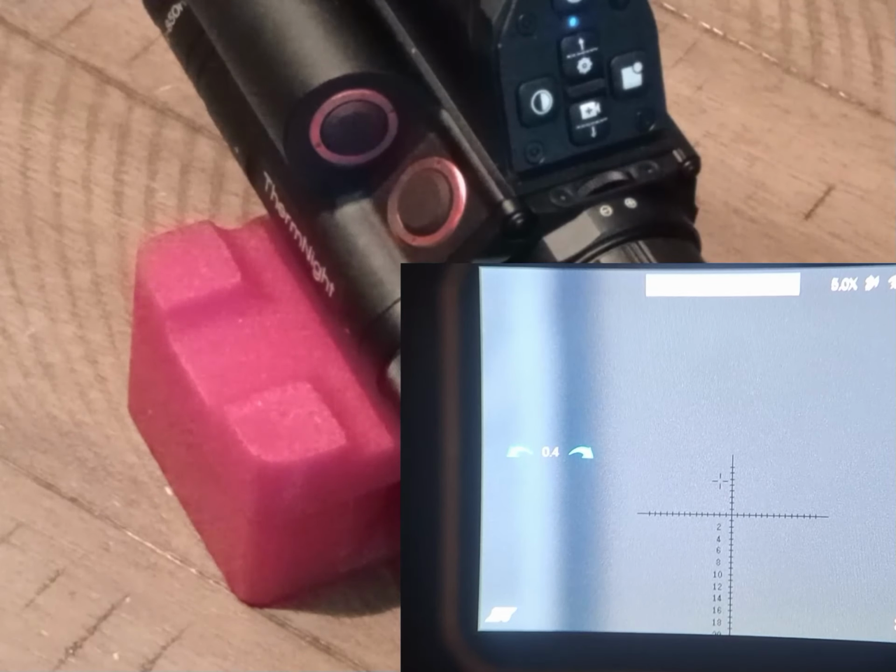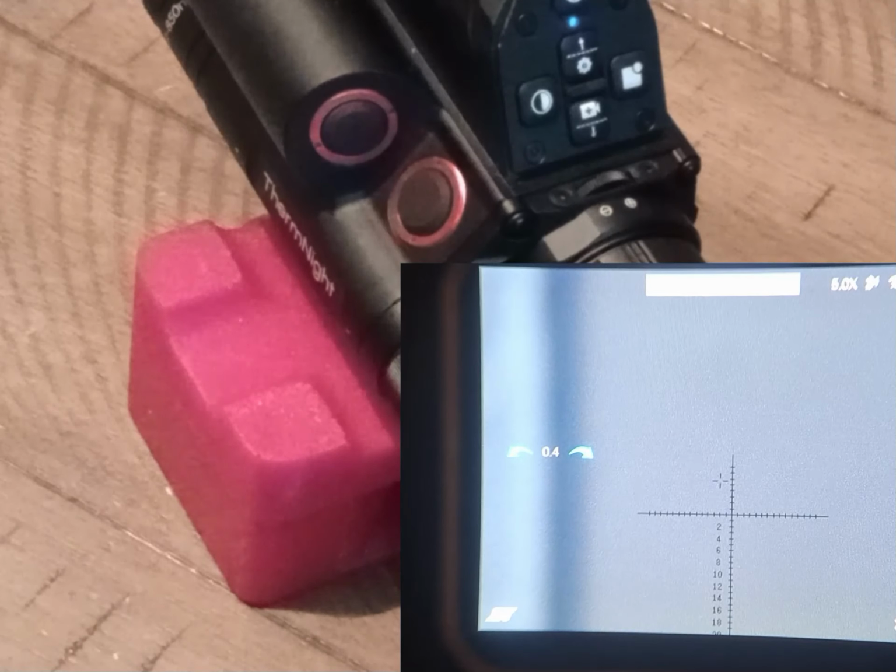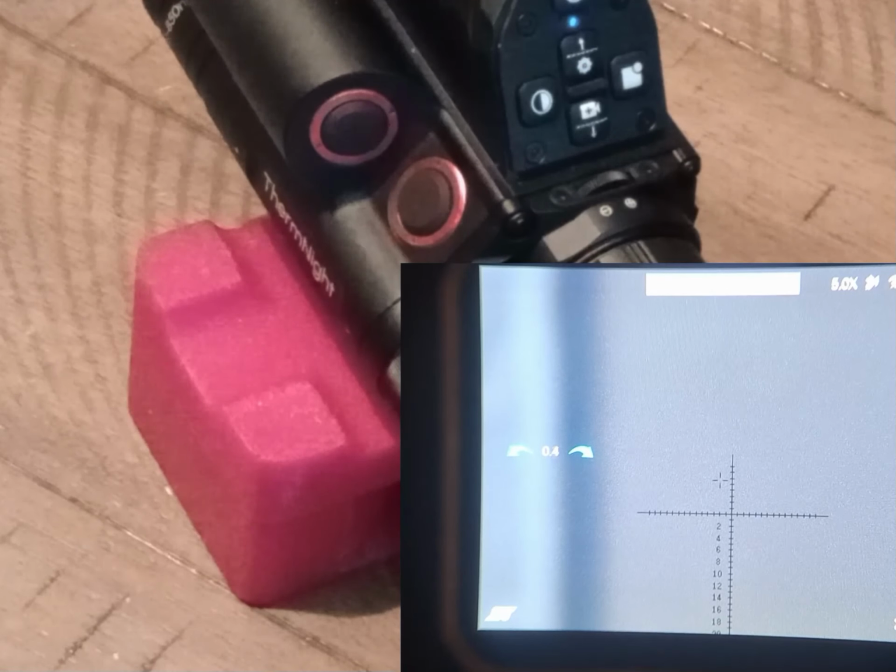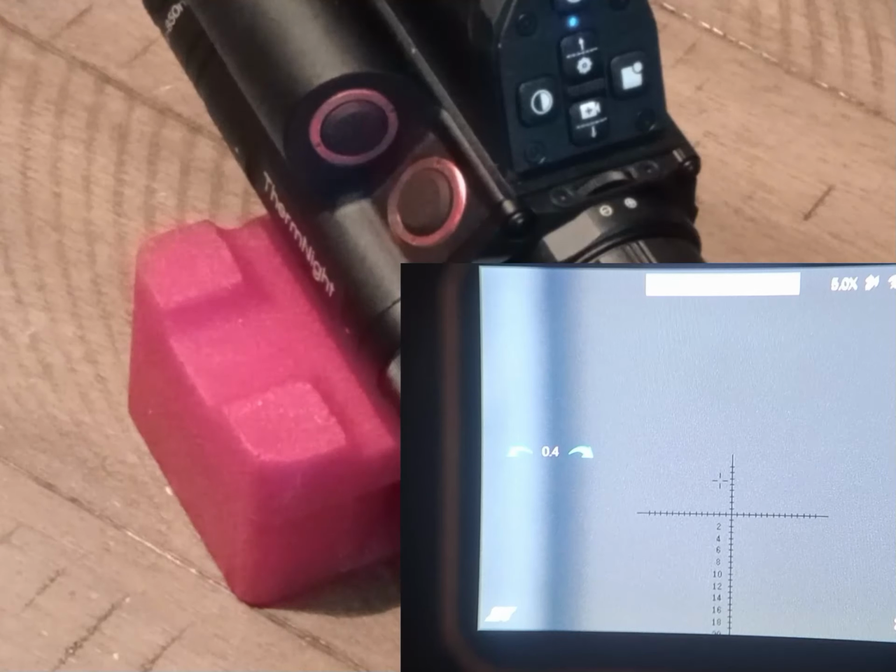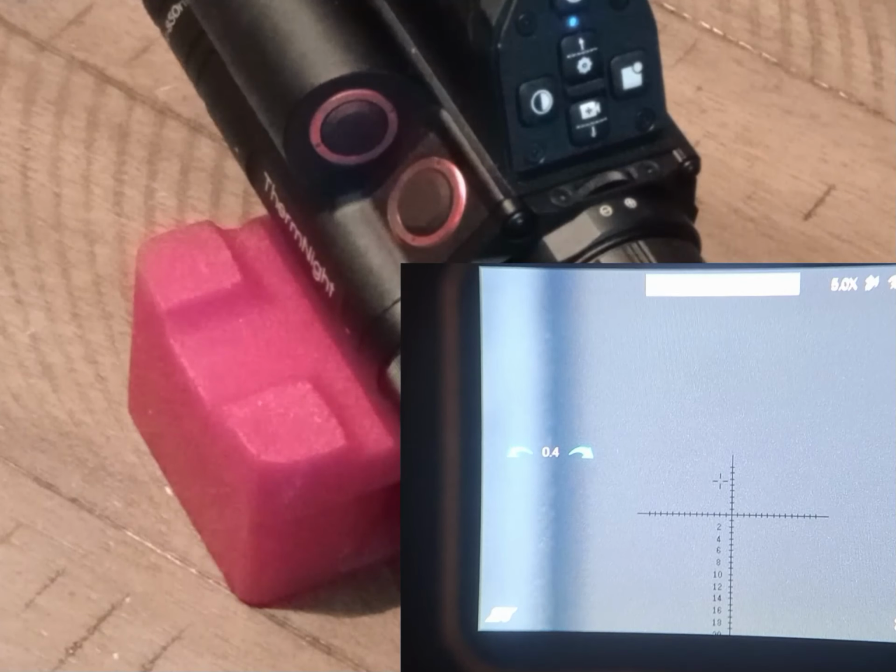This is the first thermal I've ever used. It takes time for me to get used to because I want to make sure that my target is what the target is. If I'm out for coyotes, raccoons, whatever, nighttime hunting, I do not want to be hitting a target that is not that specific animal. So to me, it just takes some time to get used to a thermal.